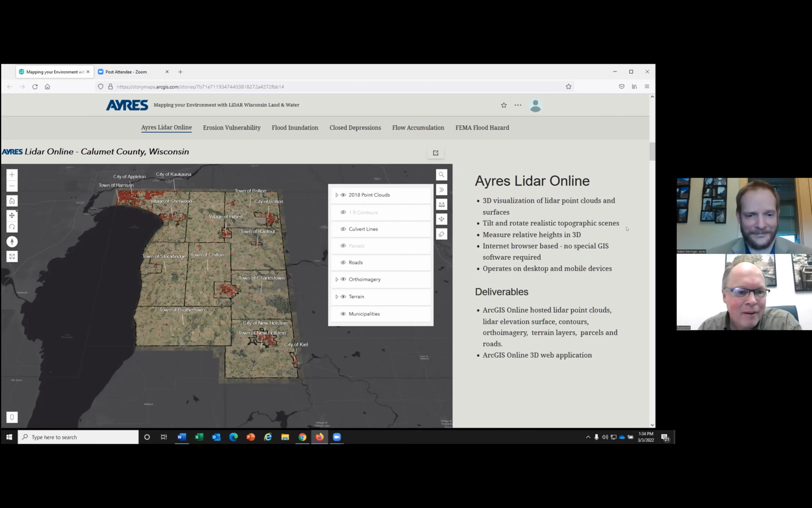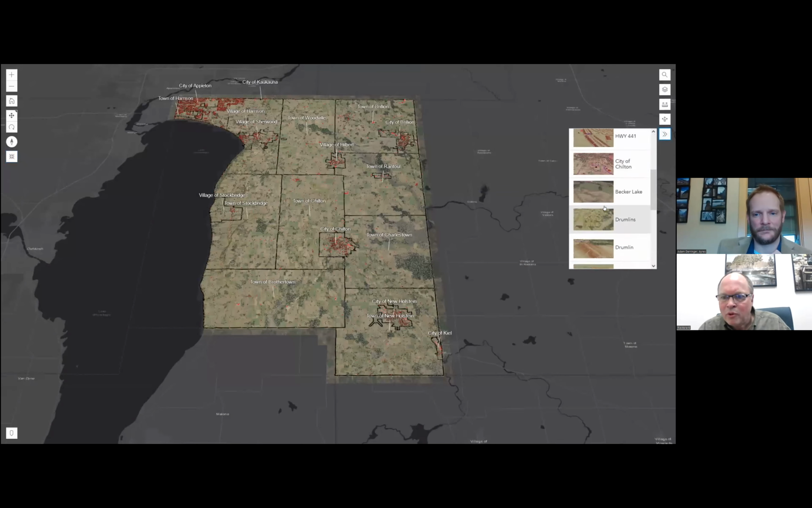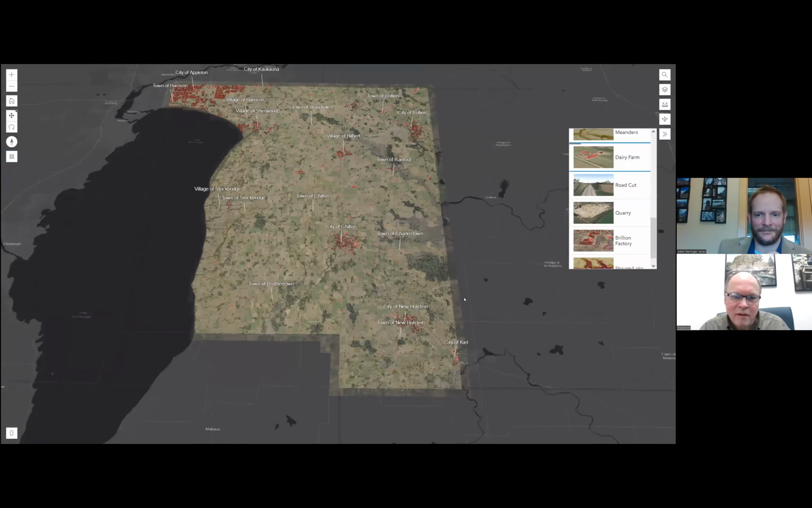Thanks, Adam. You probably noticed we're running this through a story map here today, and so we were able to embed some 3D web apps. This first one is the Ayers LiDAR Online project that we've worked on. First of all, I'm going to see if we can go to full screen here, and then pull up a bookmark, the farm here.